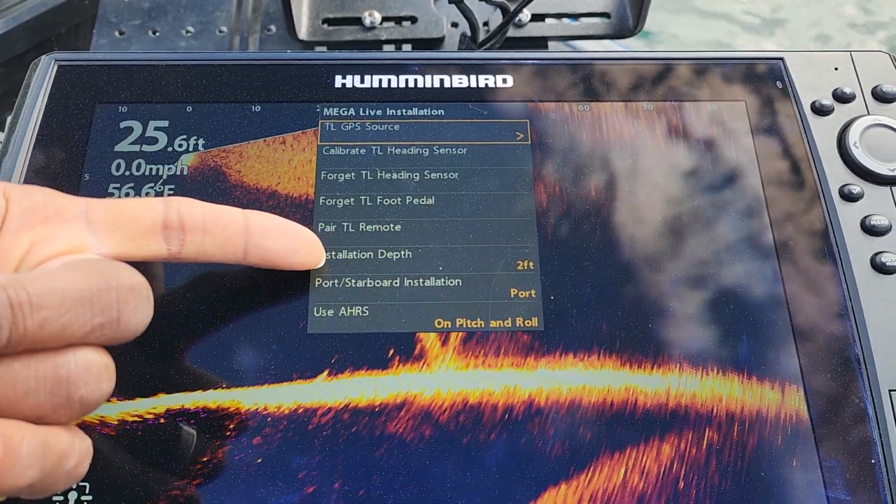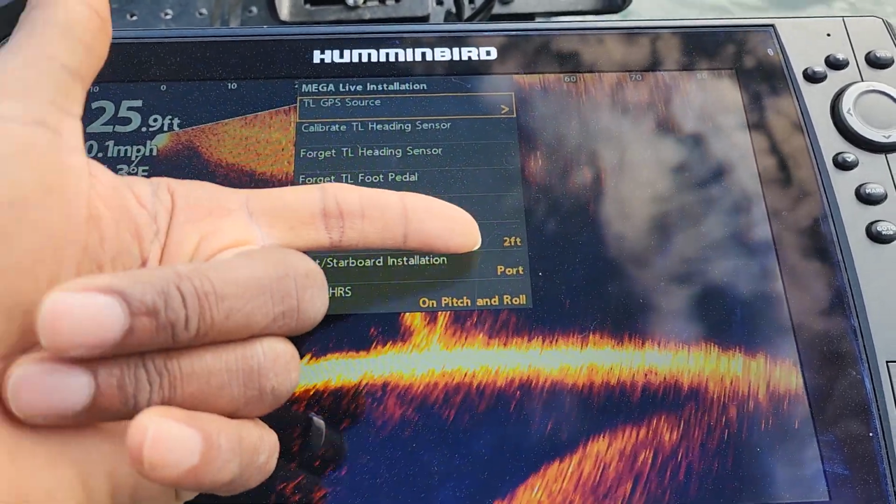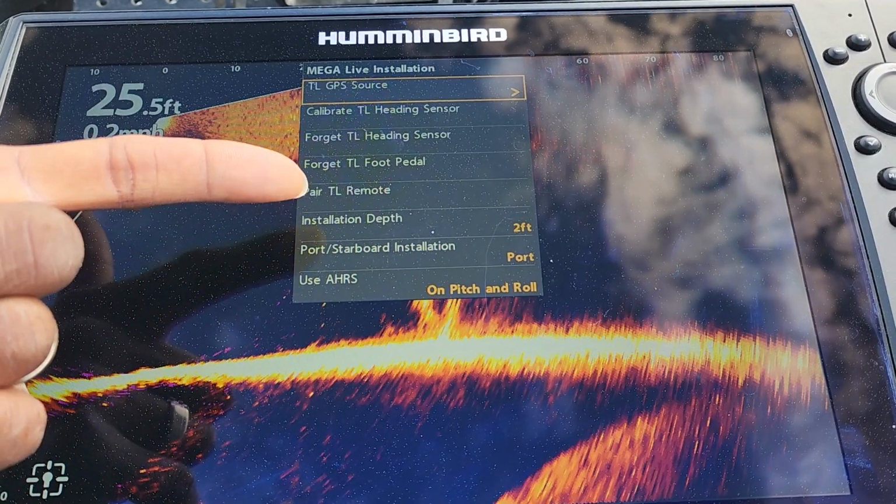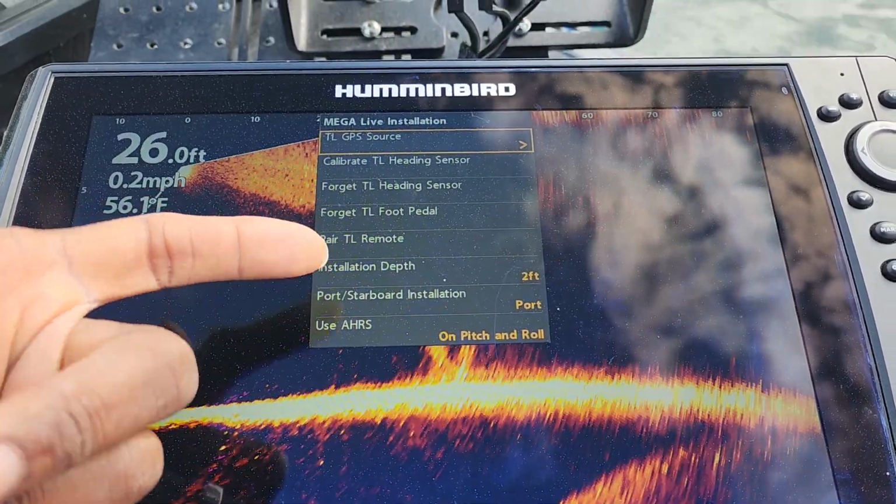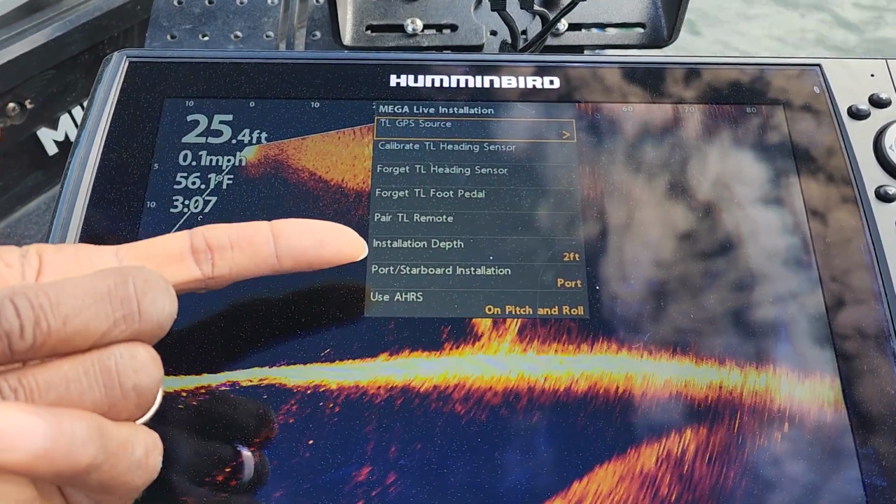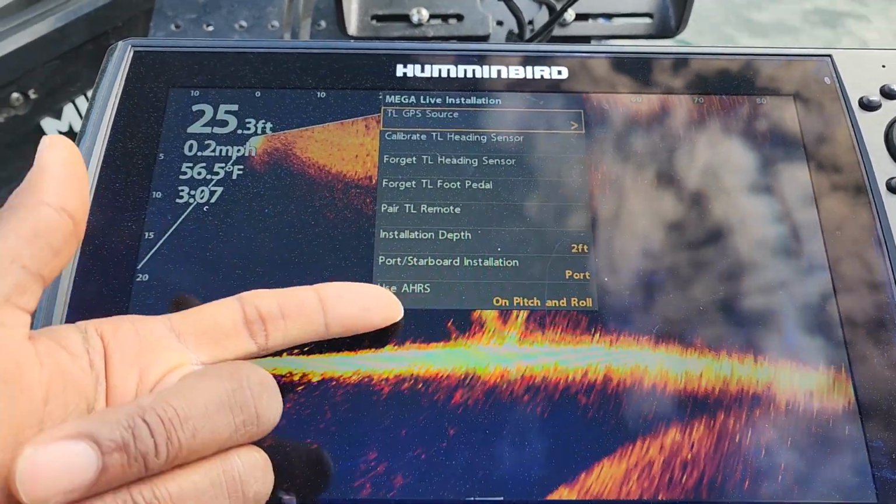Your installation depth, that is basically how far beneath the surface of the water is that megalive transducer itself. So that is what you will set that for. I have mine on 2. My transducer is on the left side of the pole on the TargetLock system, so I set that to port, and on pitch and roll is what I set that to.